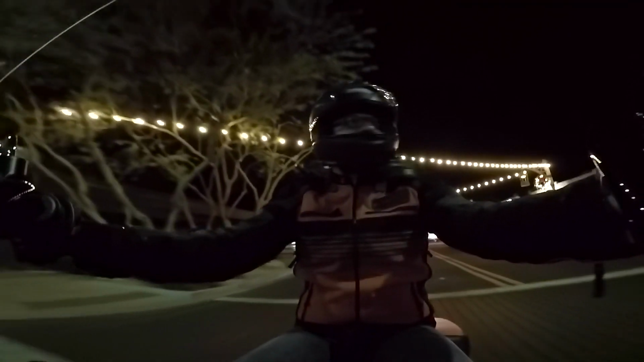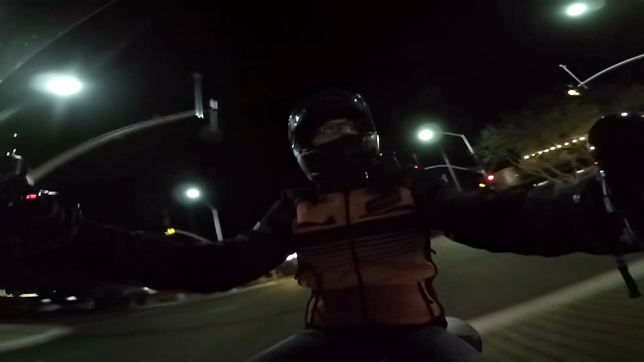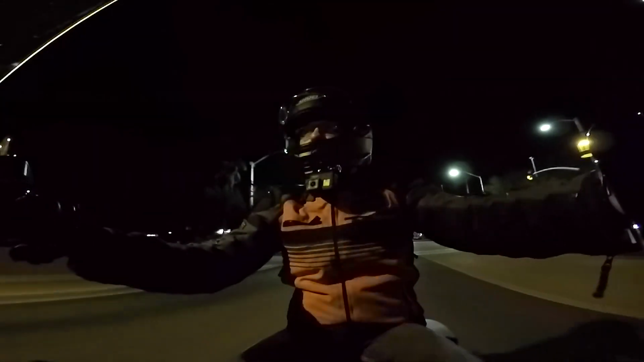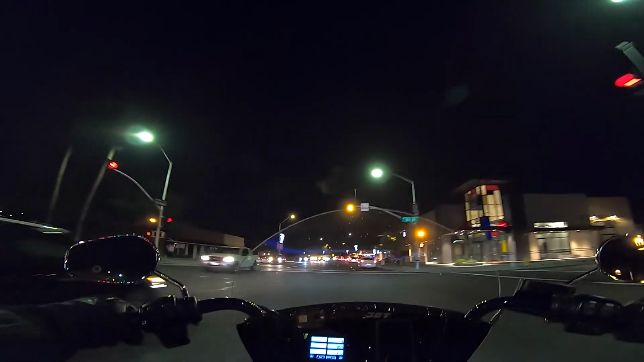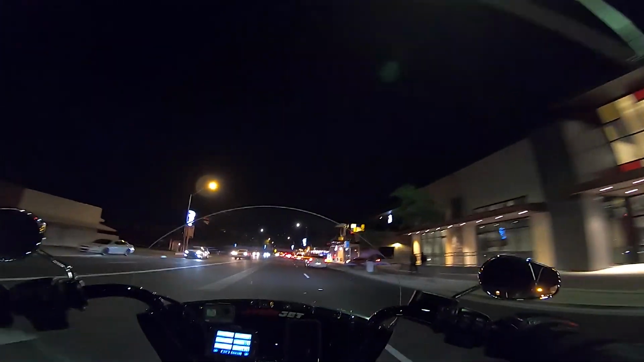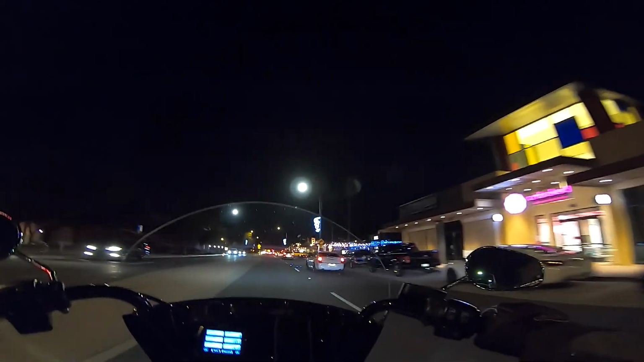Scottsdale in particular. And then if you really have some money to burn, go up north to the JW Marriott. It's up in, I believe, Cave Creek. It's one of the most relaxing places I think I've ever been, other than Hawaii.